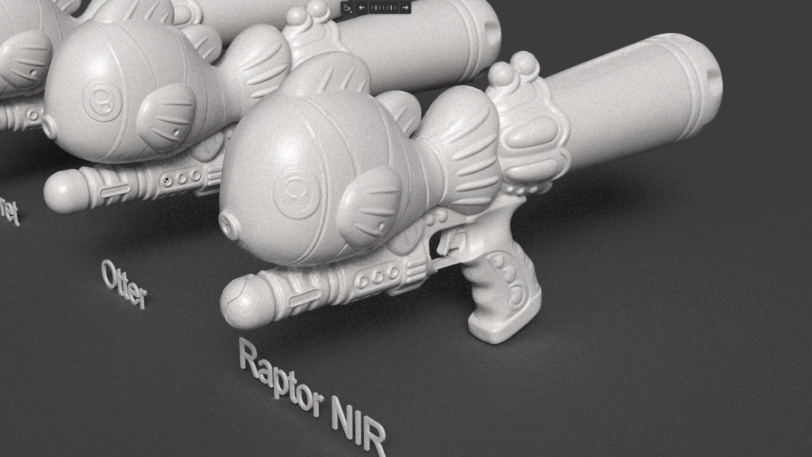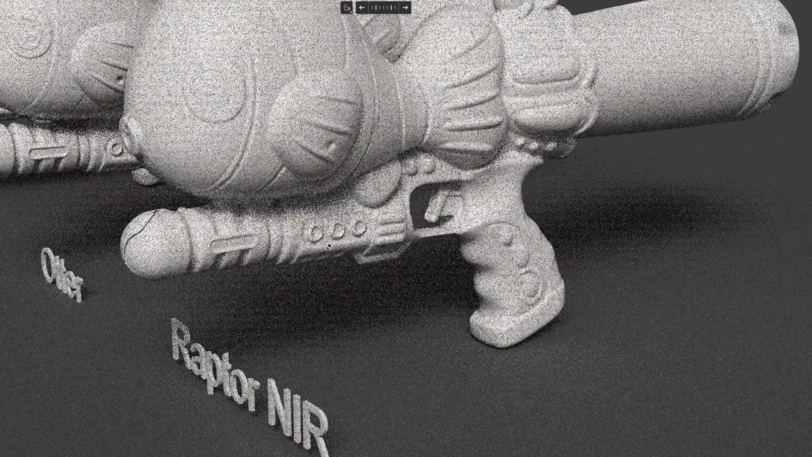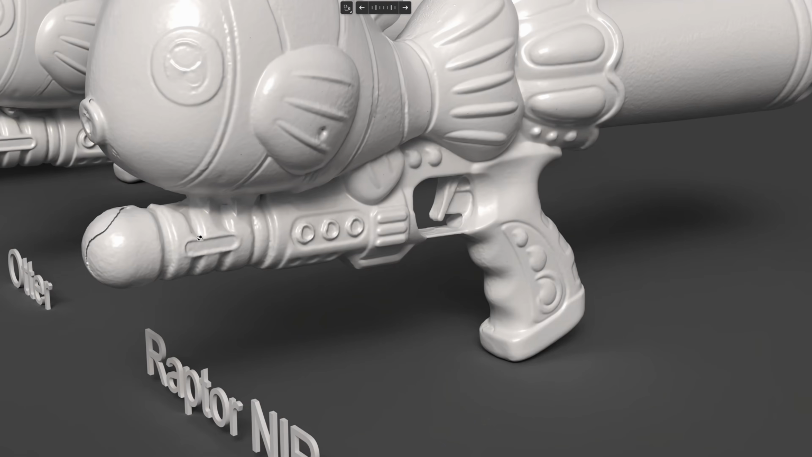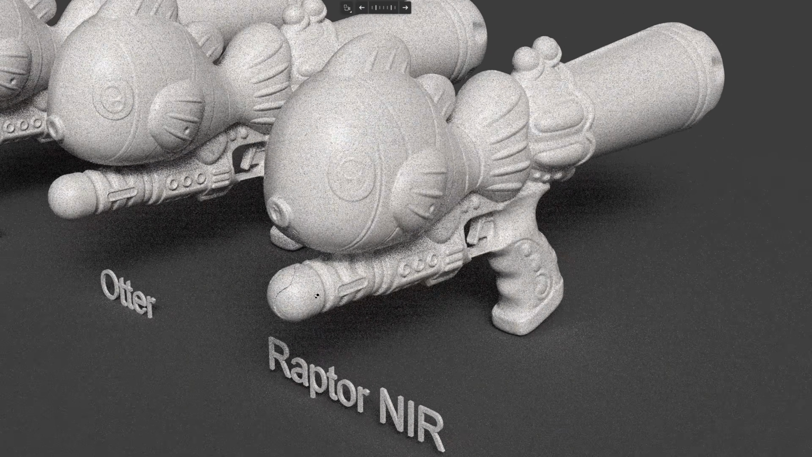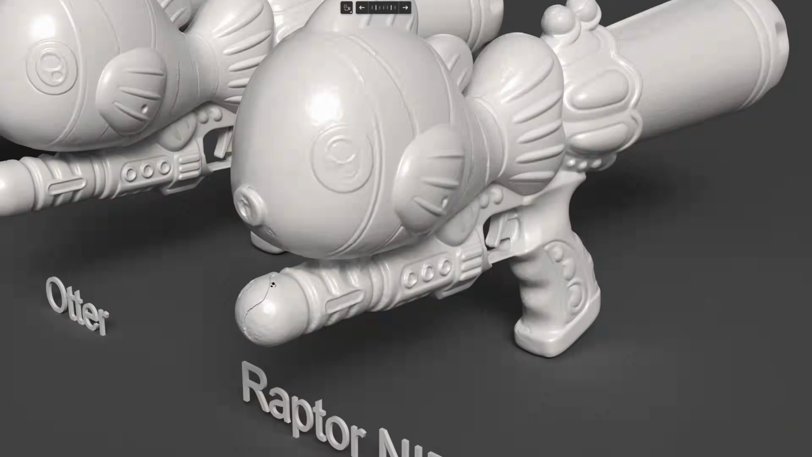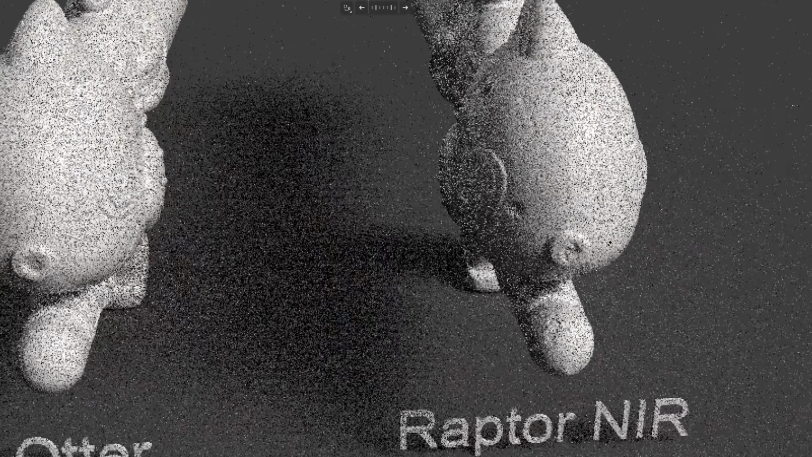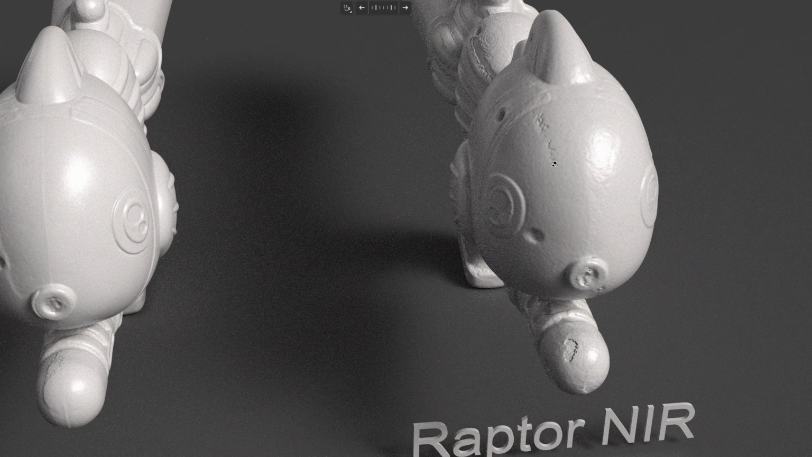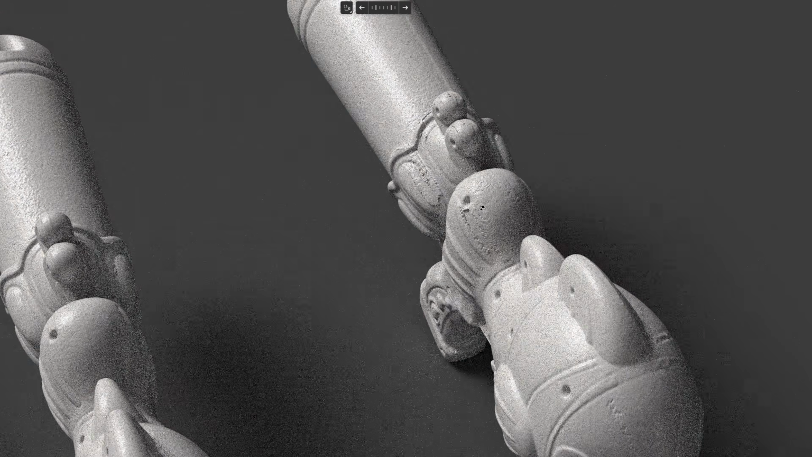See the circular holes here. It's very sharp with the Otter, but for the Raptor NIR it is quite mushy, and it also has roughly the same effect as the Creality NIR, lower precision, so it cannot merge without the seam line. So there is a seam line here, and also here on the head. Let me change the lighting, and also the seam line here on the top is quite a lot.